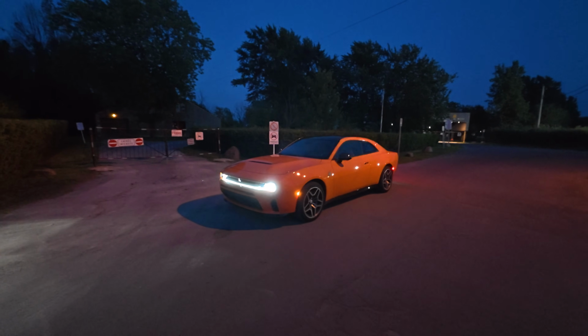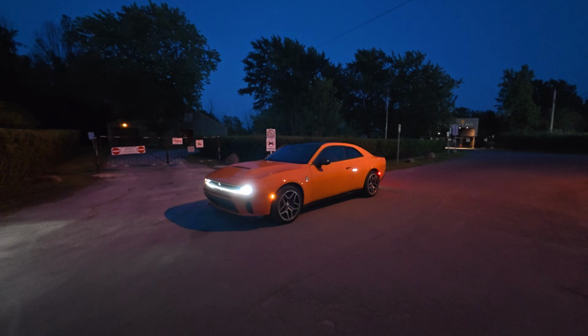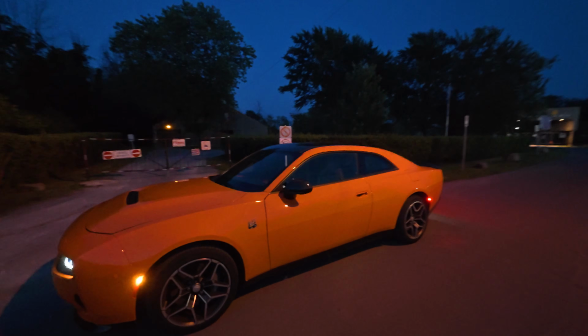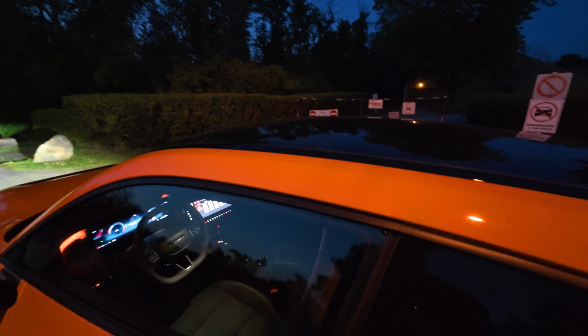It is just such an attractive car. It turns so many heads. Look, it's giving the Mustang a good run for its money in terms of looks, I'll tell you that. And also we have the nice B there, really cool. Yeah, so let's hop inside here because you've got to check this out.